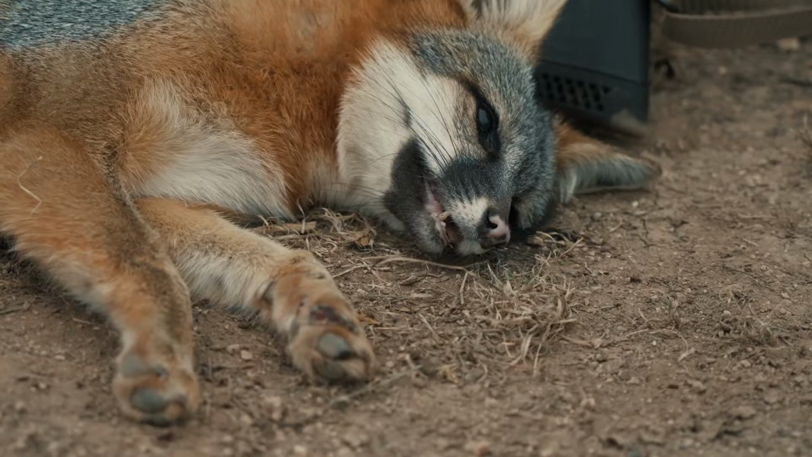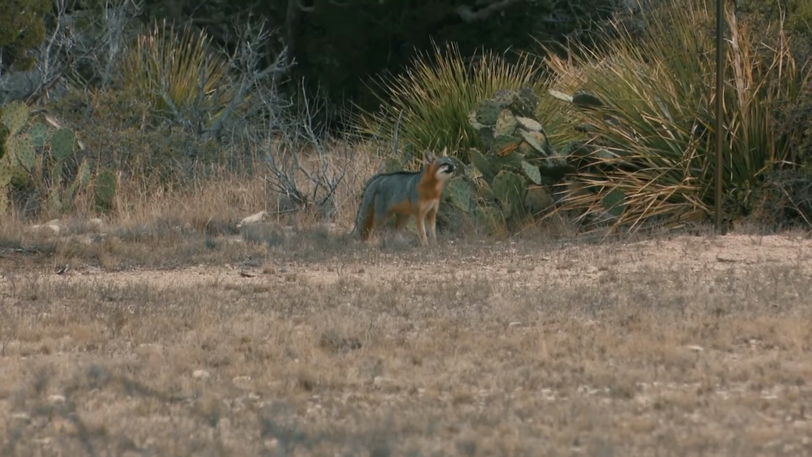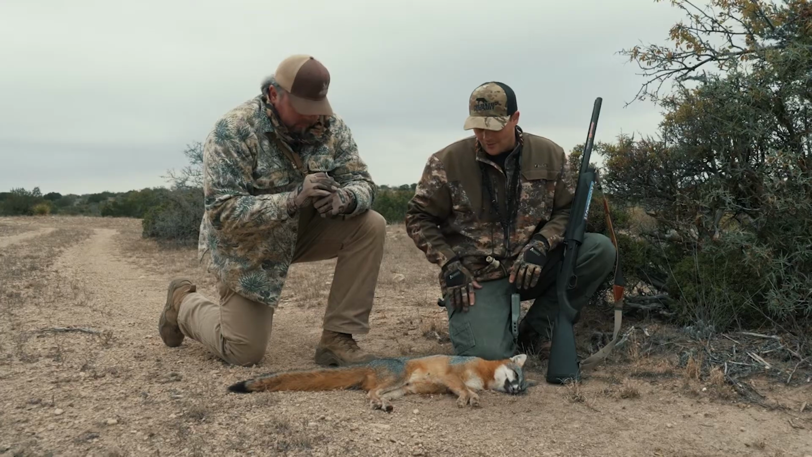I mean, he threw his nose up at one point. You see him? He tested the wind, and there was no way he could have smelled us. But he stood there and he threw his nose up. He checked it, and that's why he didn't turn and run back. He was just going to ease around and ease on out. But Troy pulled off an amazing shot on that one. He definitely threaded the needle, and we were able to put another fox in the basket.